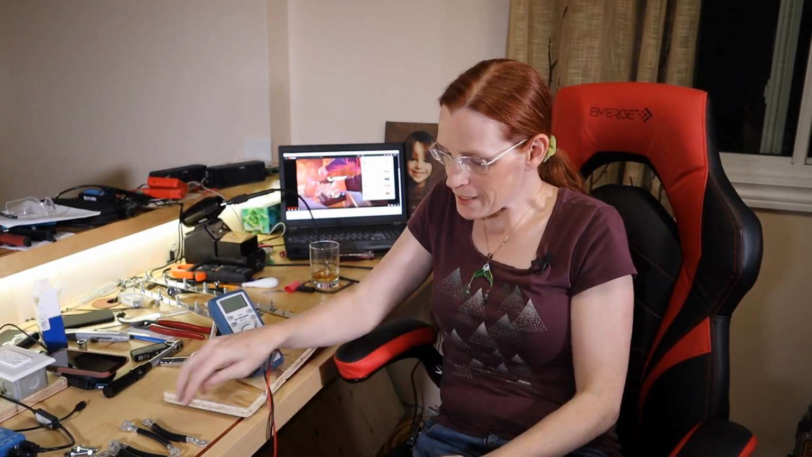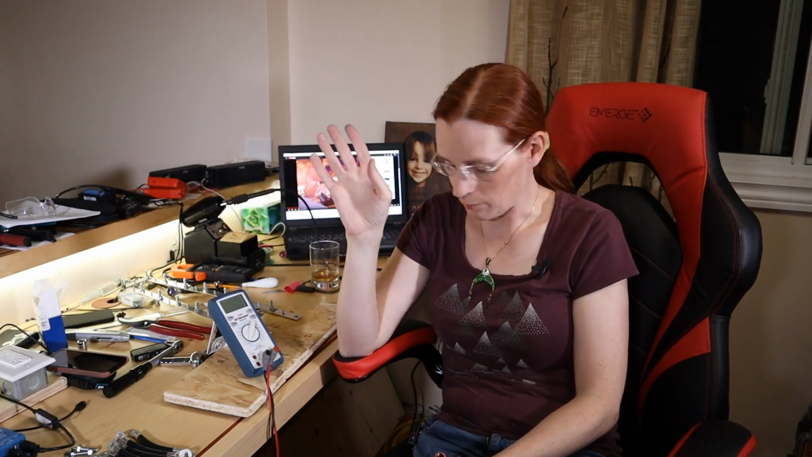So resistance without current is one thing. Resistance with current is another. At least I think it is. So I still need to rebuild the battery. This is going to take a lot longer. I need to terminate all of the BMS leads as well. So I'm going to call it a night now.